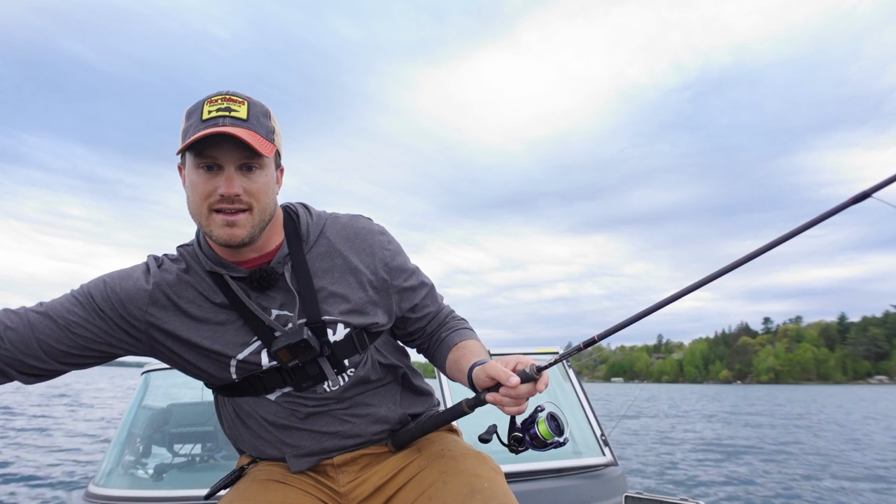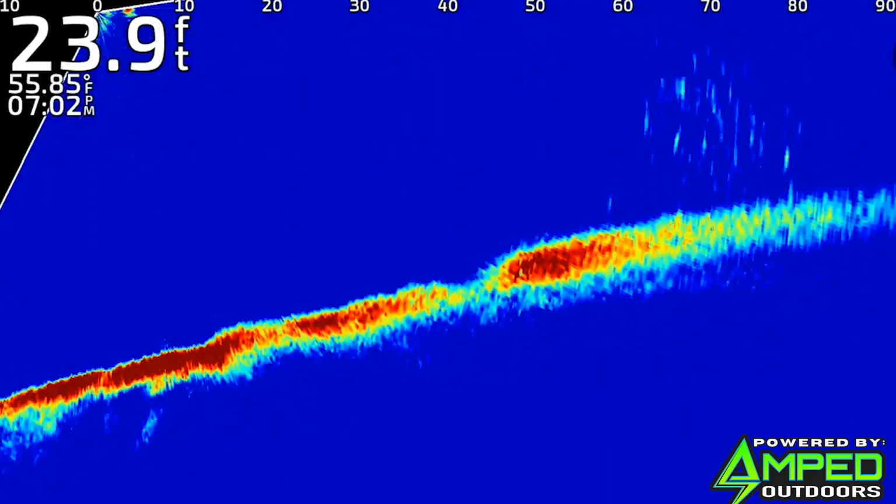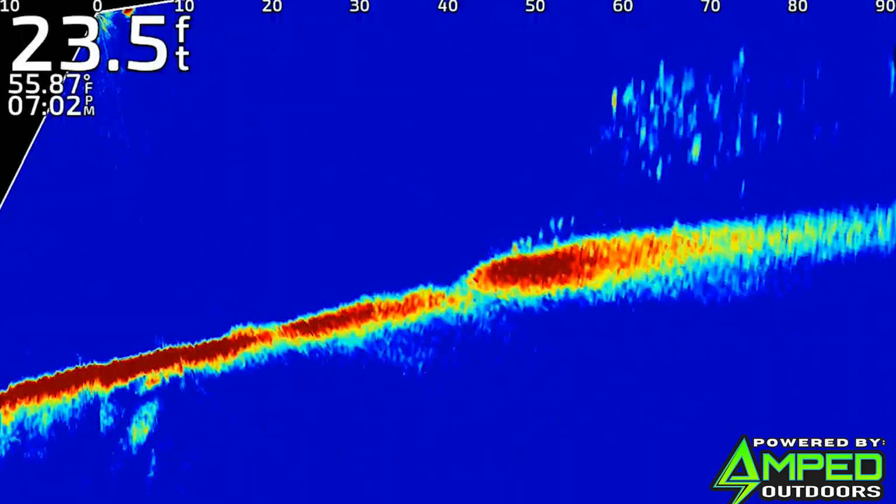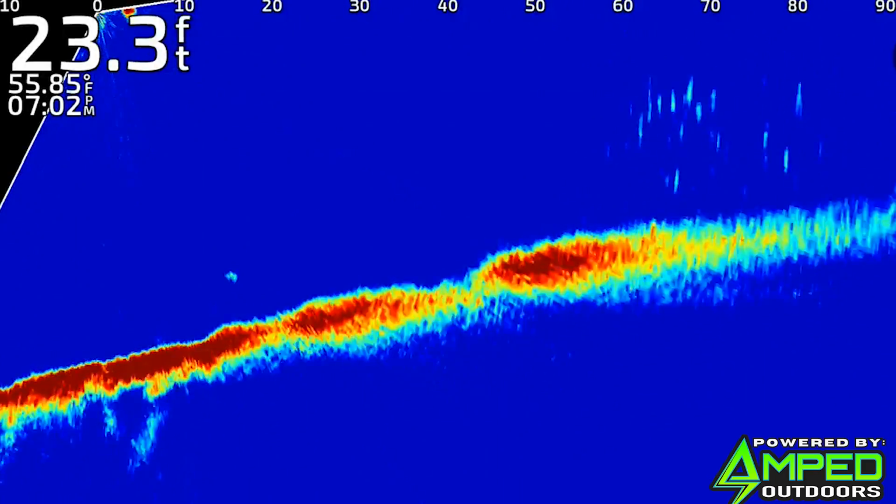And just as I'm talking, you can see off in the distance a little bit, I'll bump up the gain so you can see that. Just a big stack of bait up shallow over there. So again, kind of what we're looking for right there.